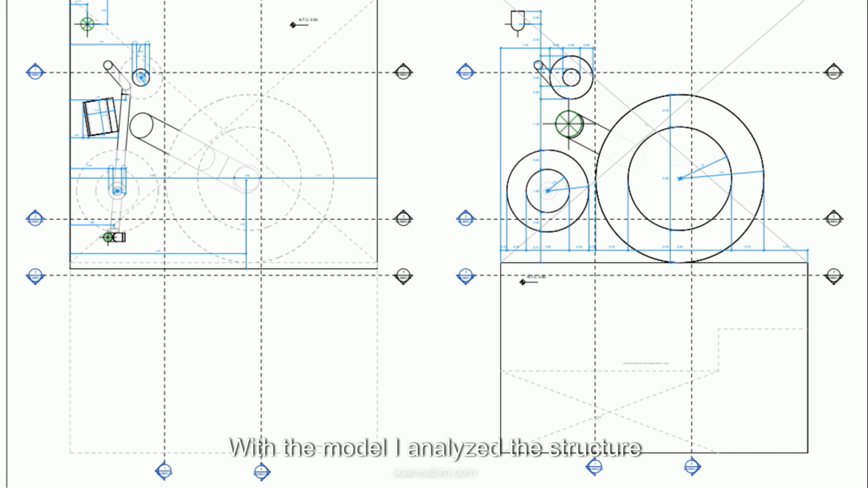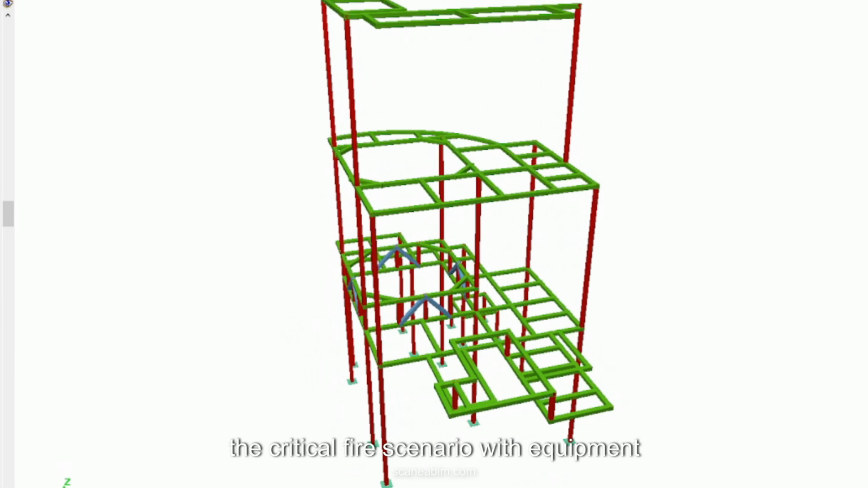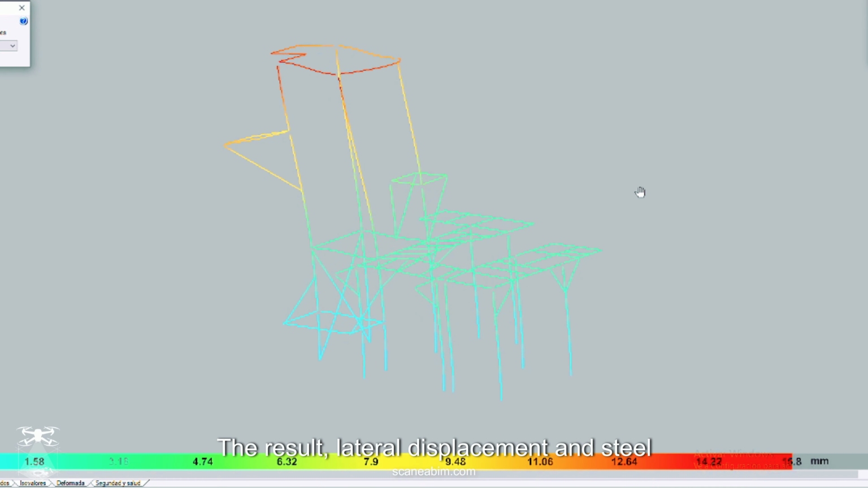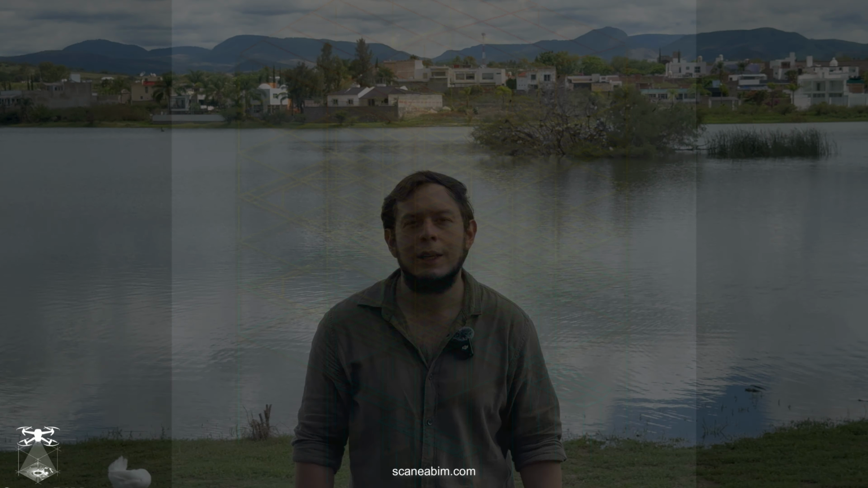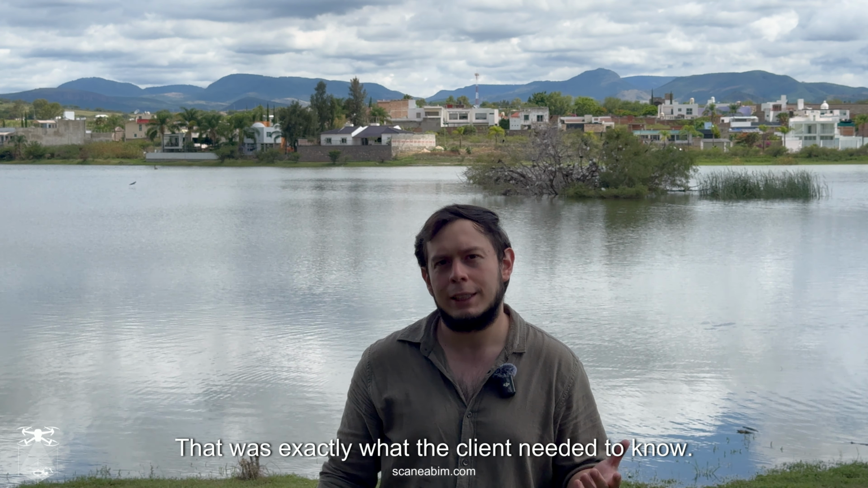With the model, I analyzed the structure in another software, including seismic and the critical fire scenario, with equipment full of water. What you are seeing is the actual deformation of the structure under that load. The result, lateral displacement and steel stresses, stayed within the code limits. The steel superstructure was verified as safe for the scenario. That was exactly what the client needed to know.